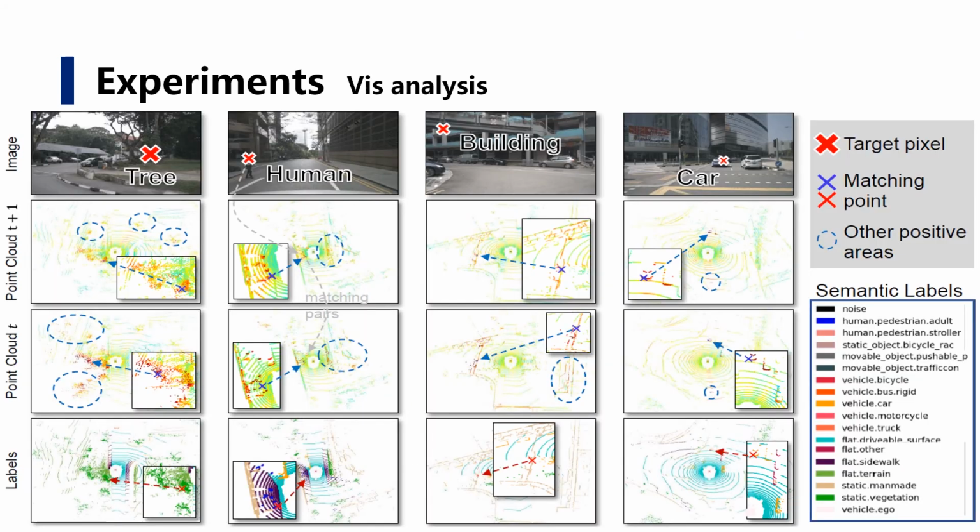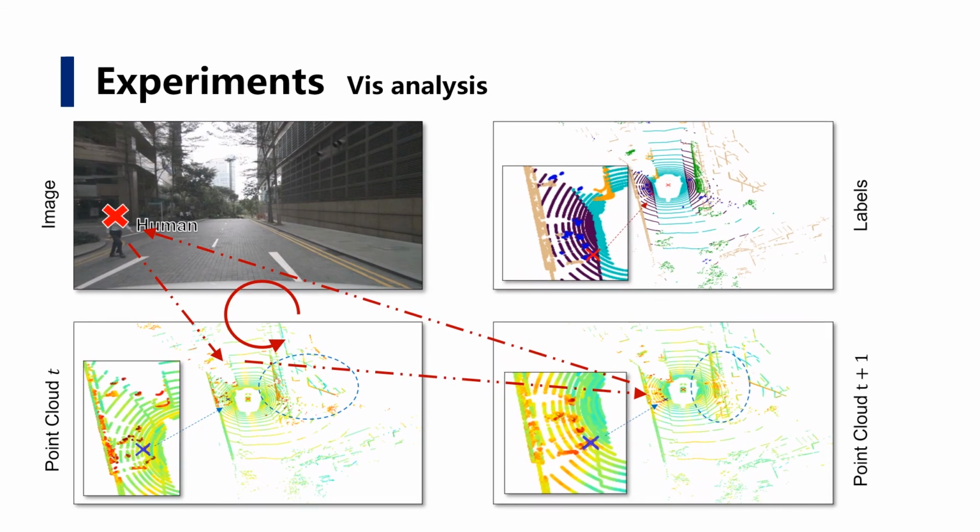We claim that our Tri-CC can automatically find high-quality positive pairs. Here we show some visualization of the dense matching quality. We pick a pixel from the input image and show the similarity heat maps of all the point cloud points in the current and next keyframe. This is a human example. We can see that the target pixel is successfully matched to 3D points with the human semantics.